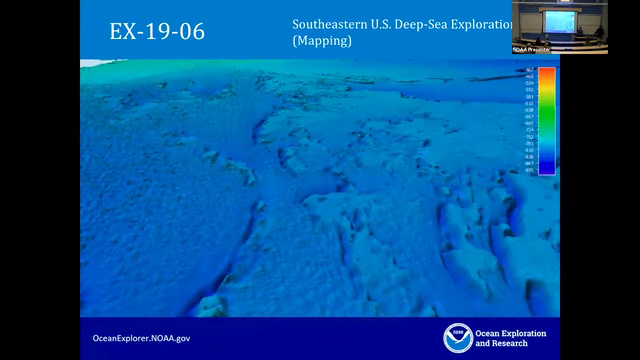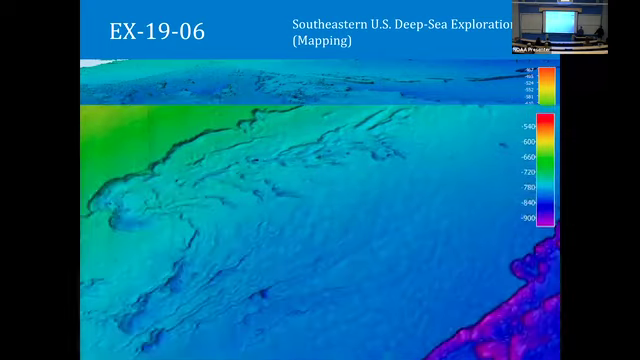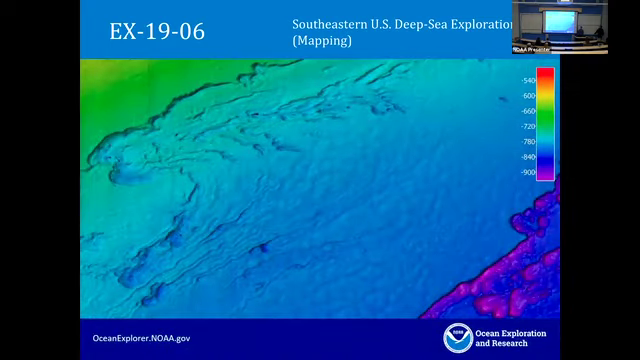So that was a really fun trip. And this is a quick highlight of what that area looks like in detail. You see all this bumpy terrain down in here. A lot of these are actually distinct coral mounds. So you can see it's a very complex area. And then you can see the underlying scarpy geology. Really interesting place, right offshore of the Southeast US.